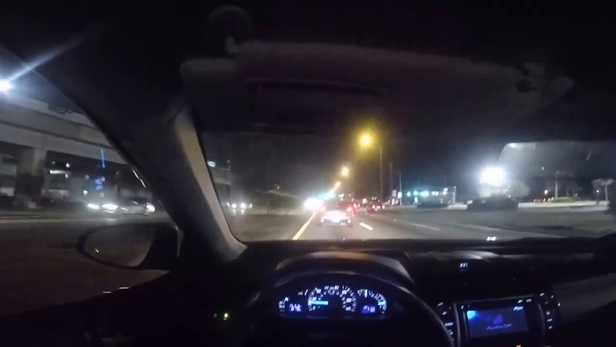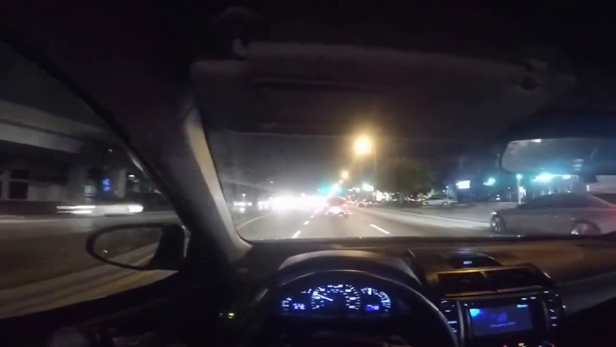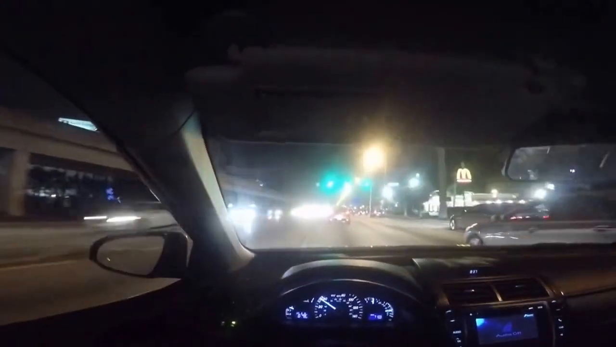I haven't driven this car much. I just basically right now took his keys, told him I was gonna film it, and went on a ride. Like I said, this is completely unscripted. I don't even know much about this car.